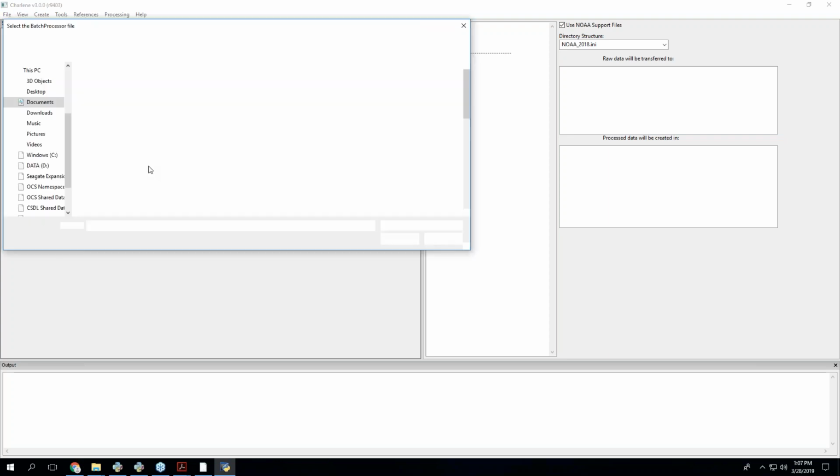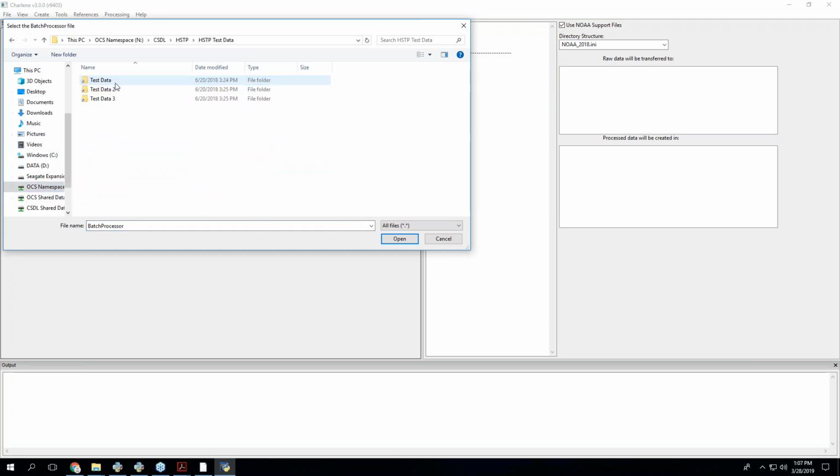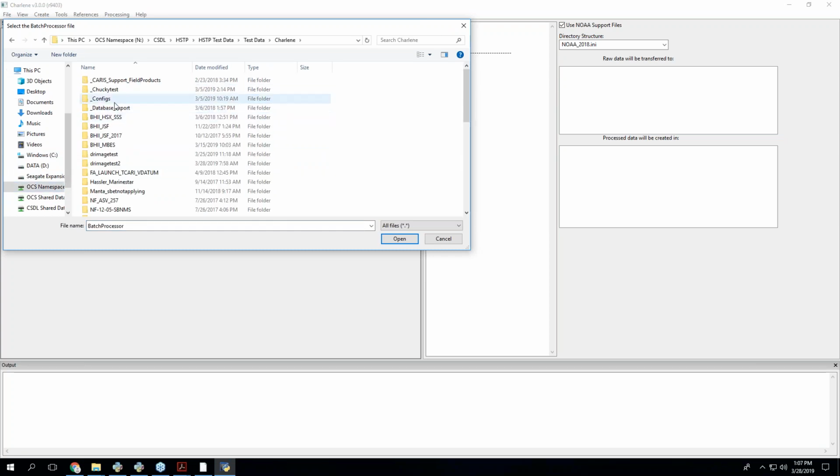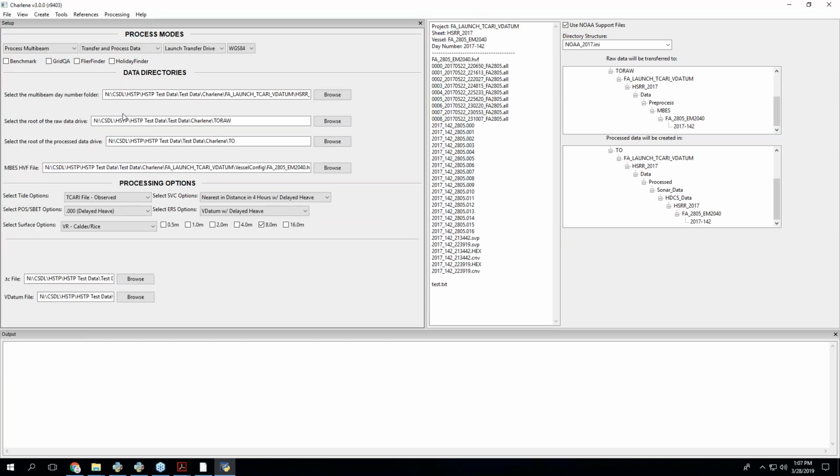So if I open a saved session, boom, all the settings come up. So the session file is how all these settings exist, where they come from.